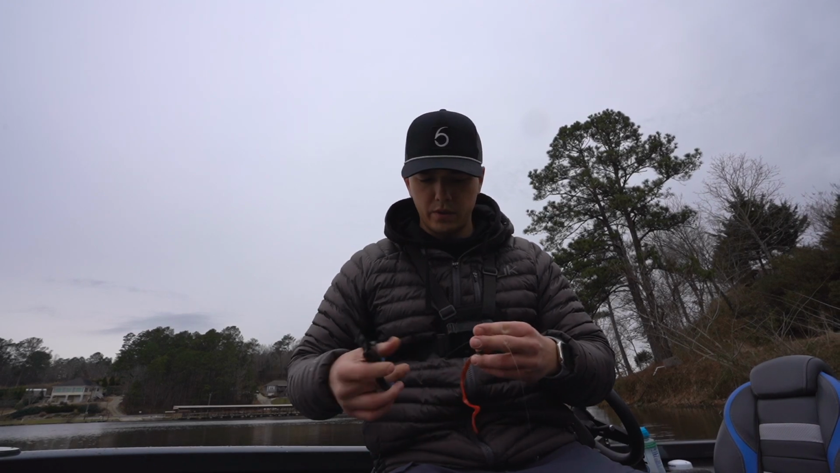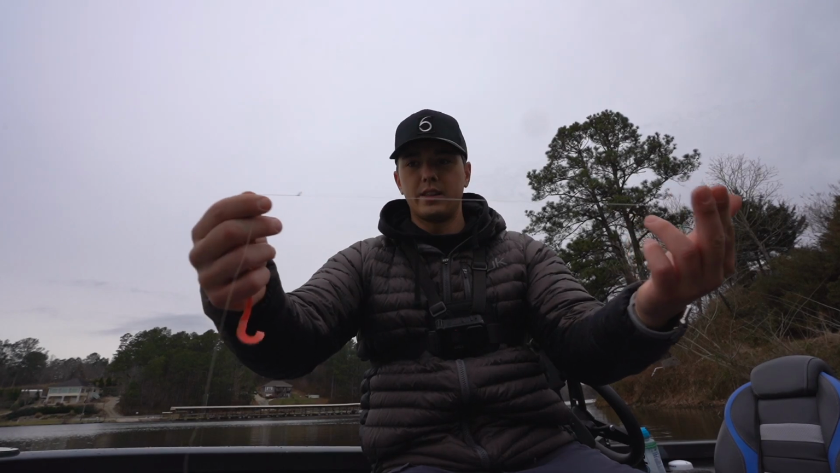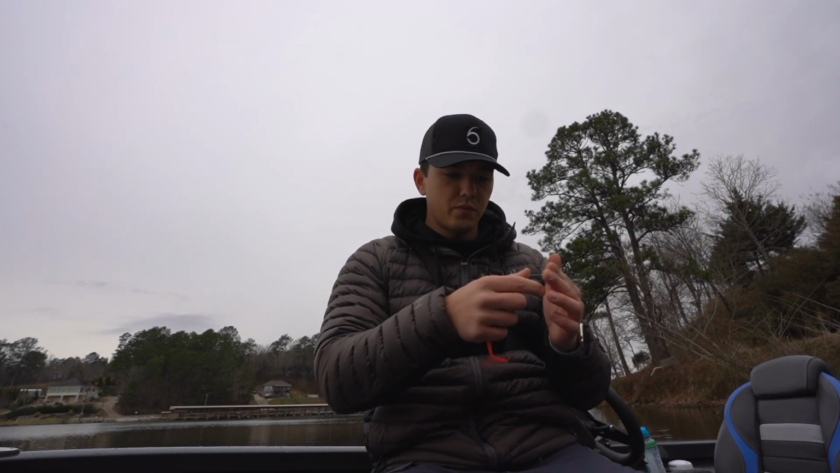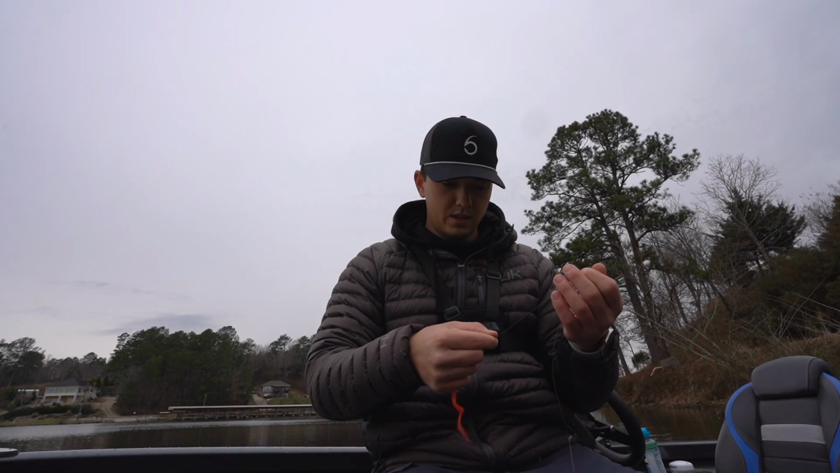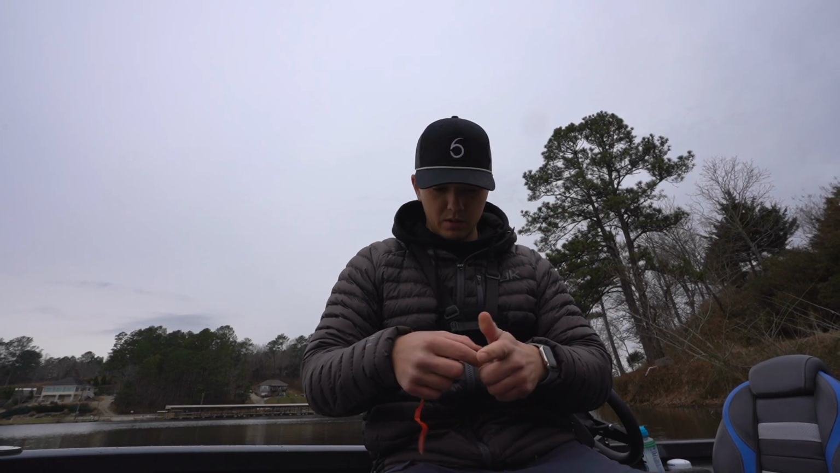But I've caught 2 fish on this worm, and I need to retie that leader, to be honest, but the water's muddy, so I don't think it matters that much. I probably should retie. I don't have my line in here.